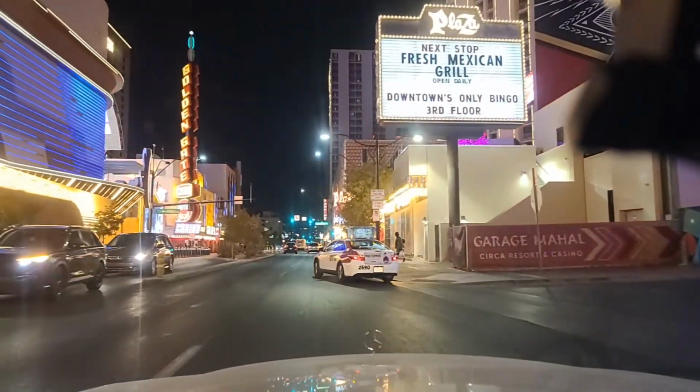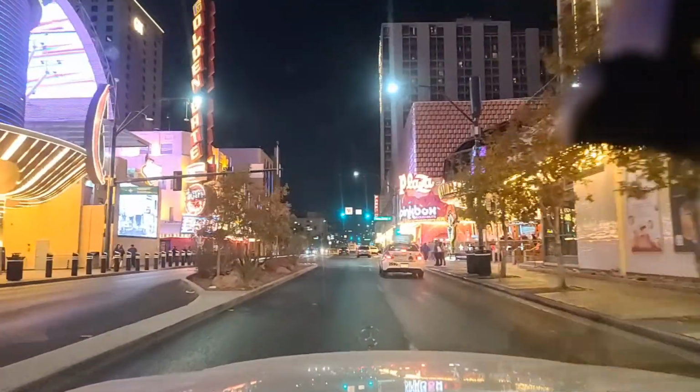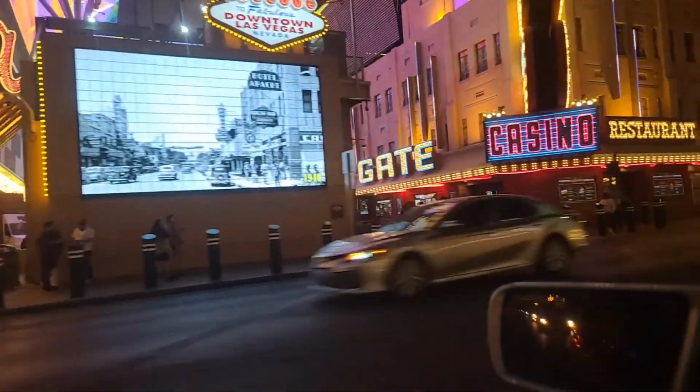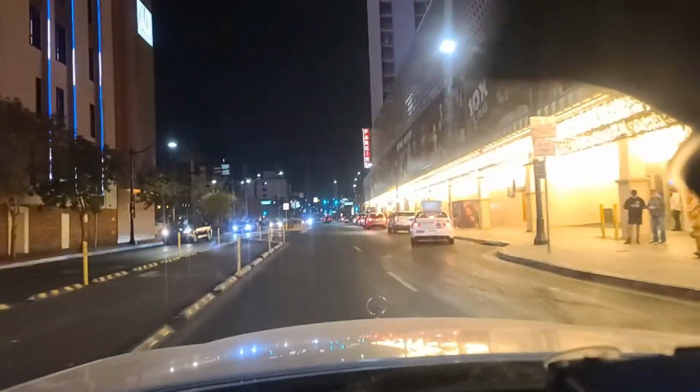And always be careful with the taxi cabs. You never know what they're gonna do. Yeah, this is a light crowd for a Saturday night down here. This is kind of a light crowd. Usually they're packed here trying to get over to the Plaza Hotel on our right here.